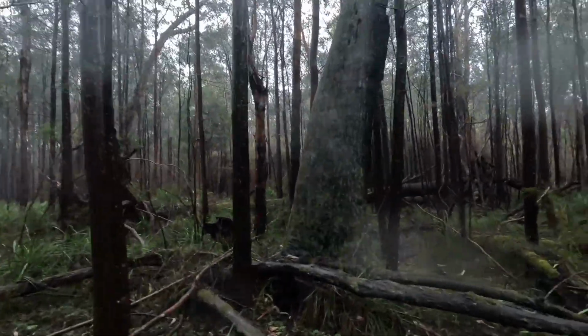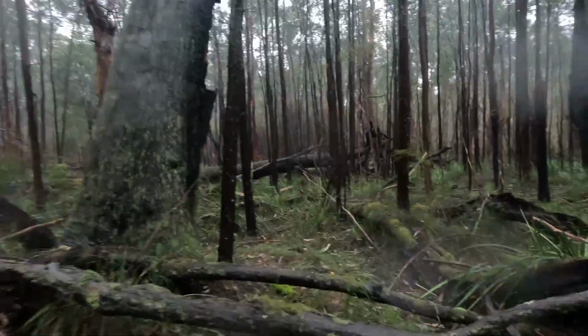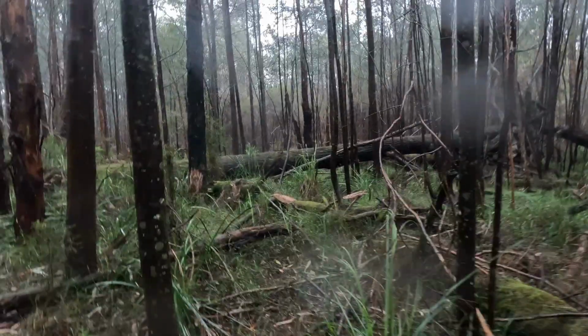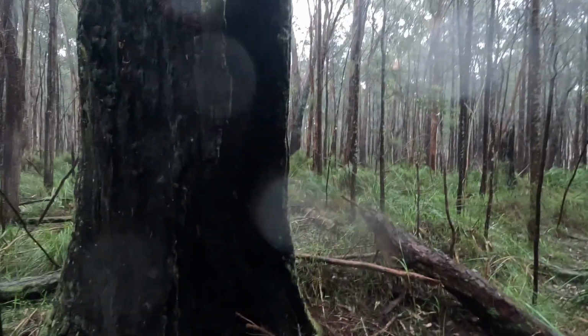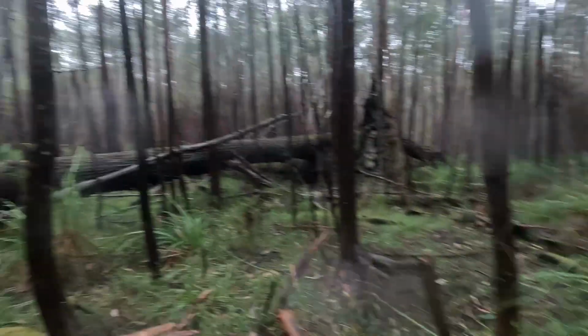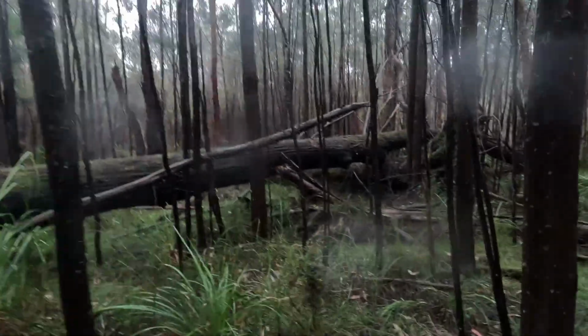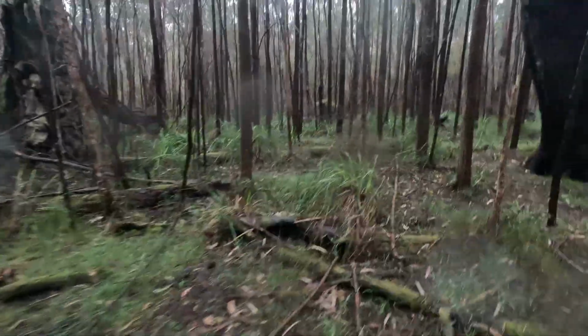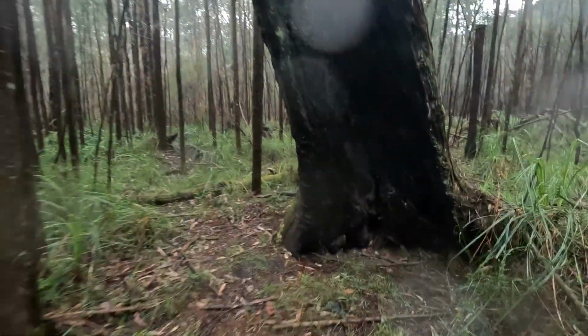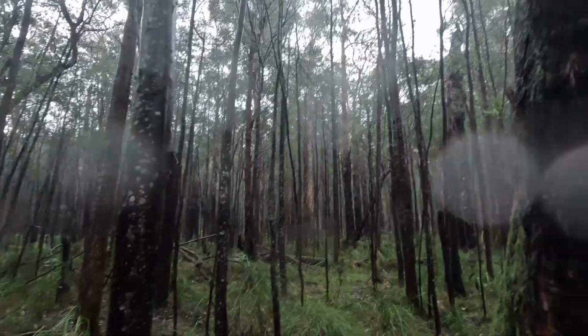Couple of trees down here. That tree's dead. And it's dead.